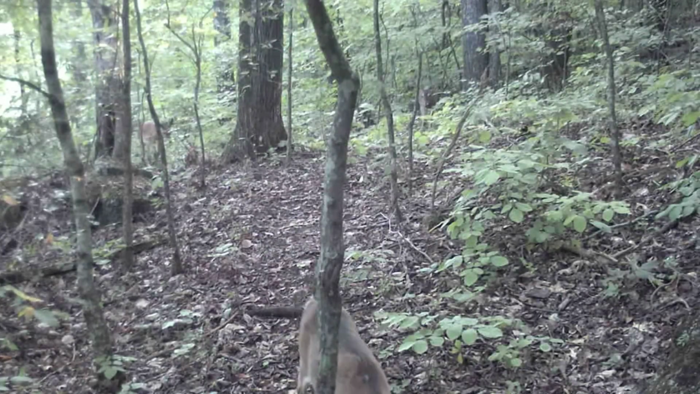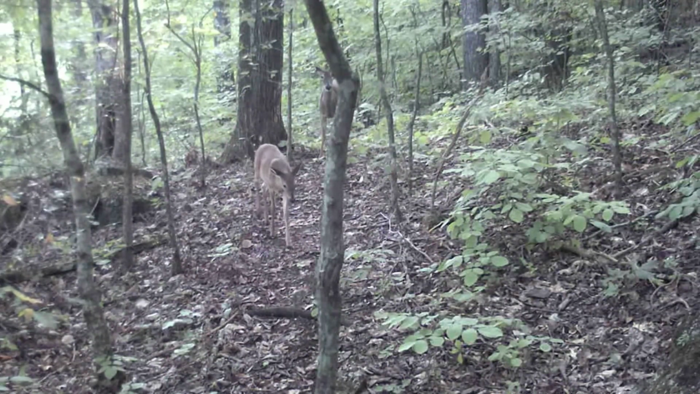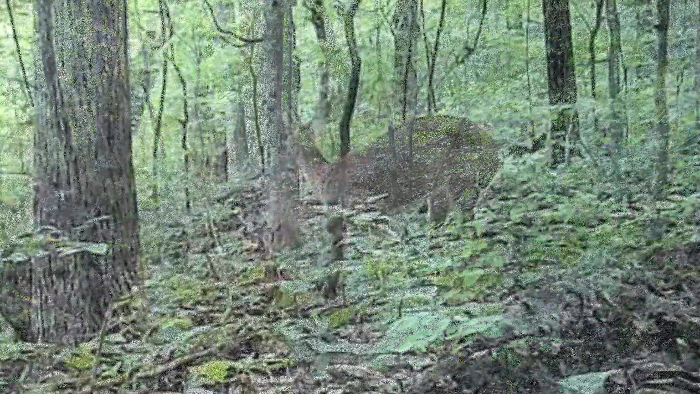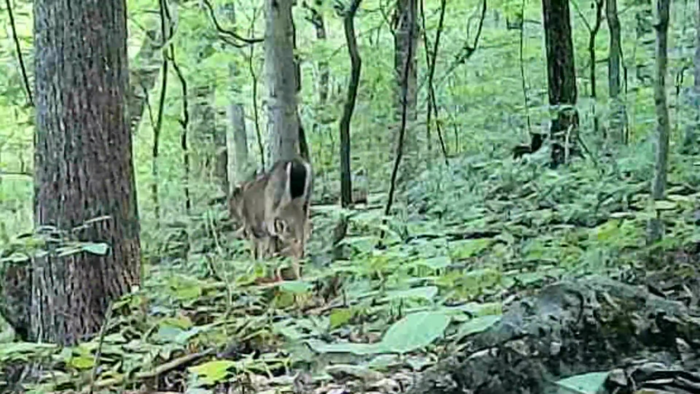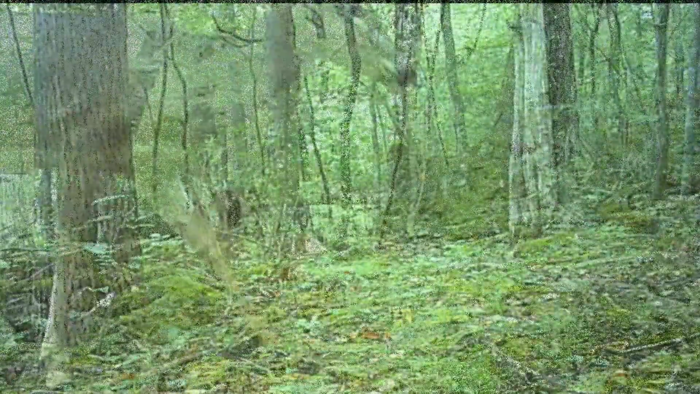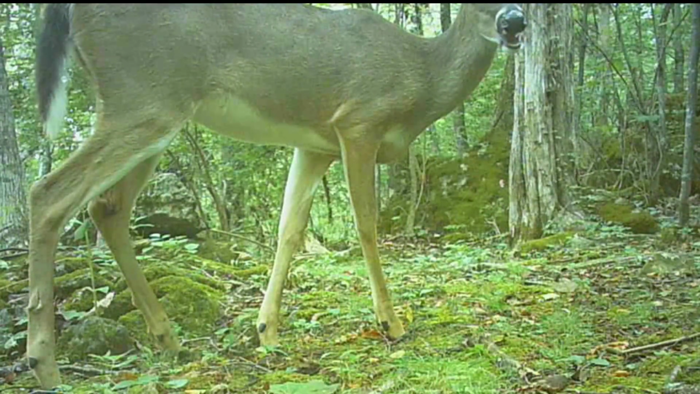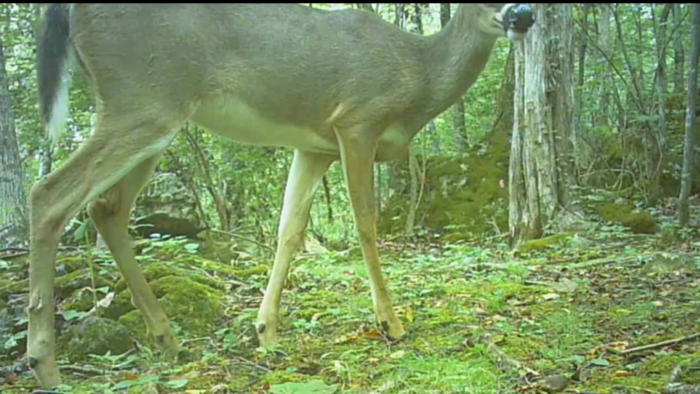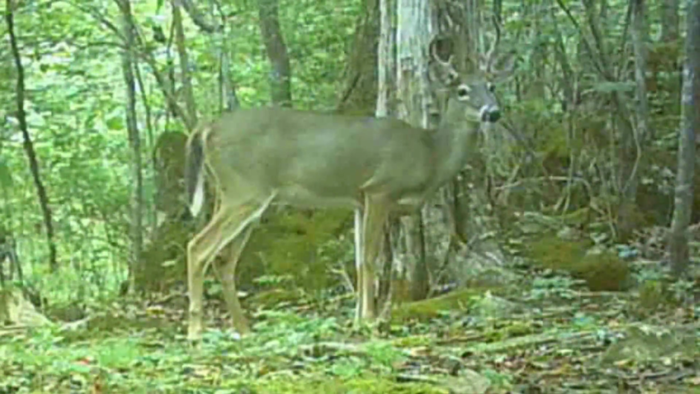And the little old does, the ponds, they just mosey around some daylight. Start browsing and picking. No pressure on them. And they just take it easy. Lay down, take them a nap, and relax. What a peaceful time. The old bucks, they in these acorns when they can find them. More or less hit the ground, they start on them. And there's some beautiful bucks in here too.